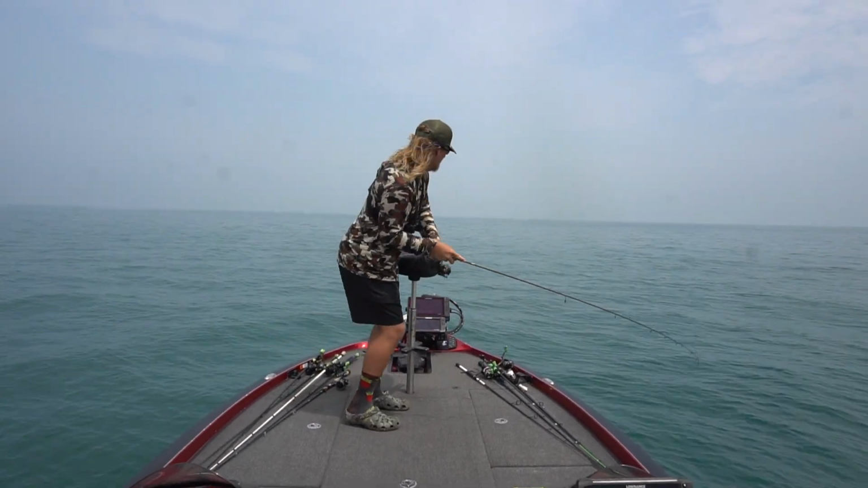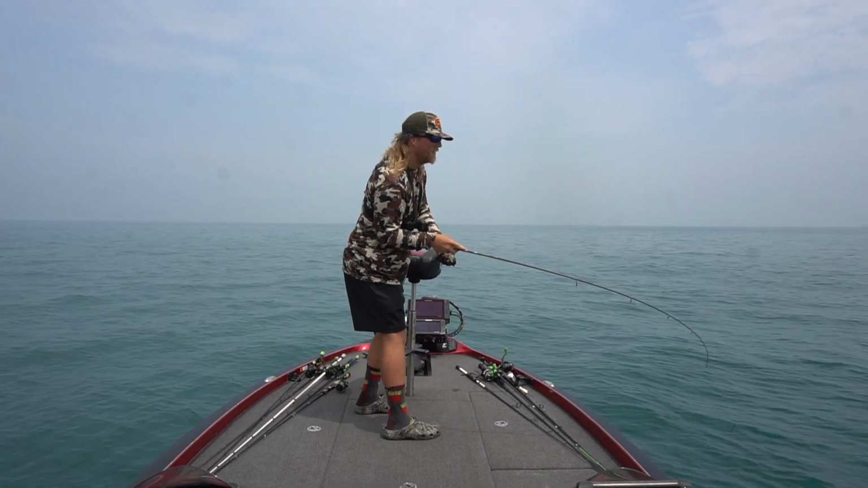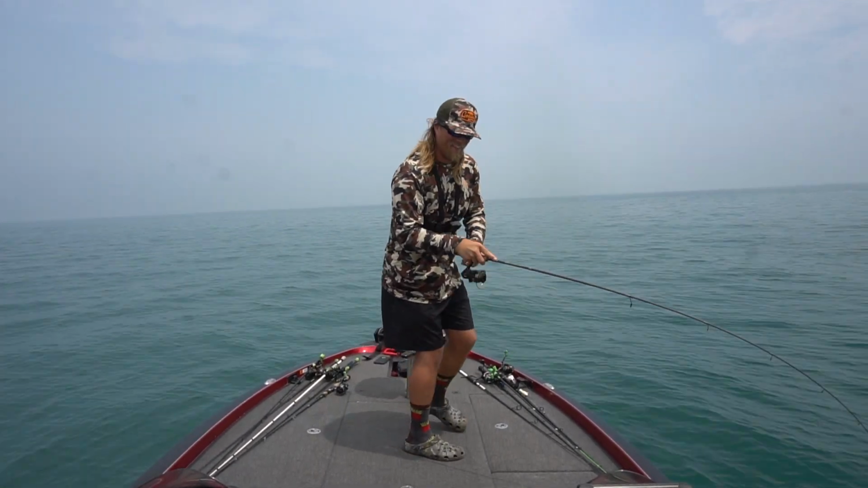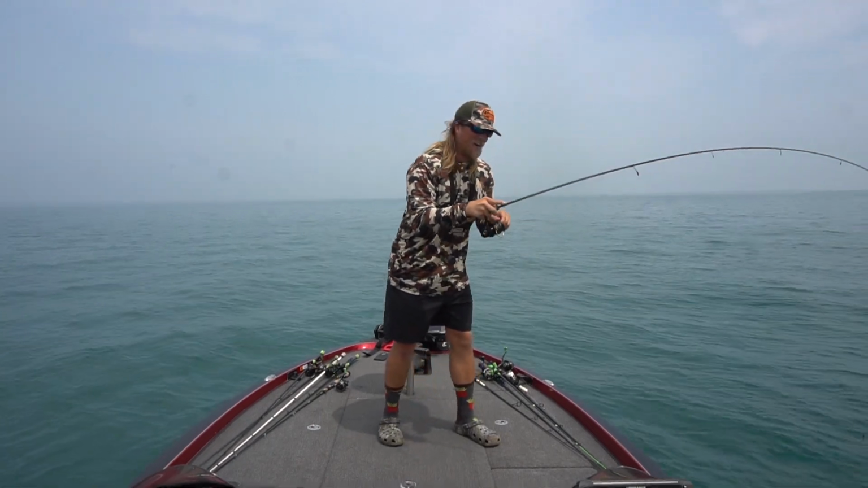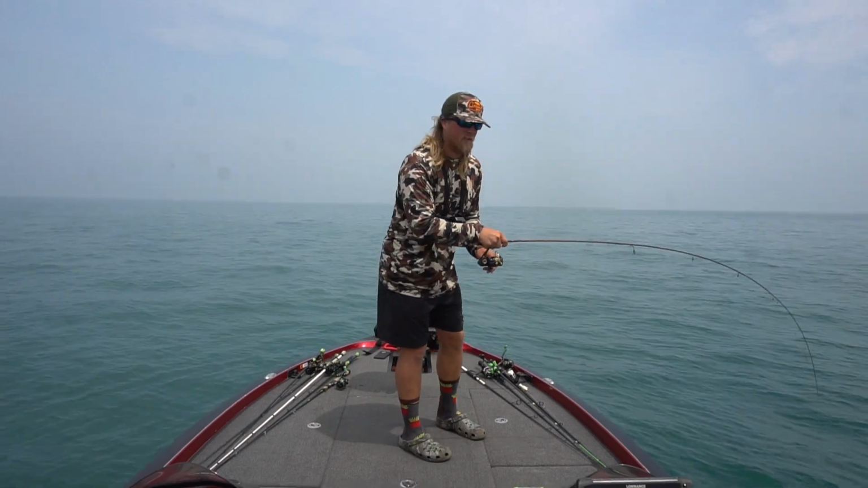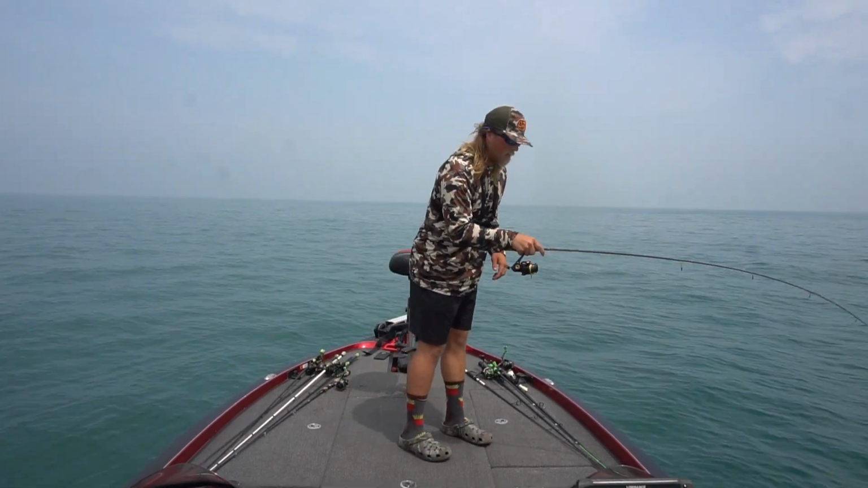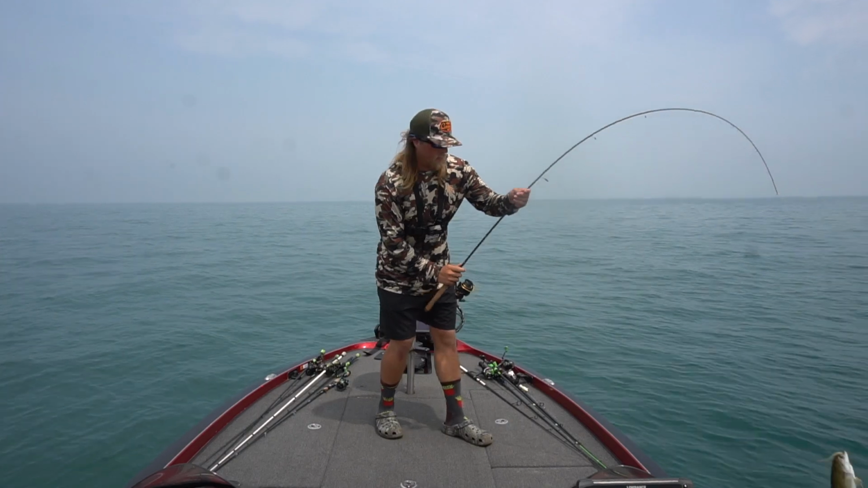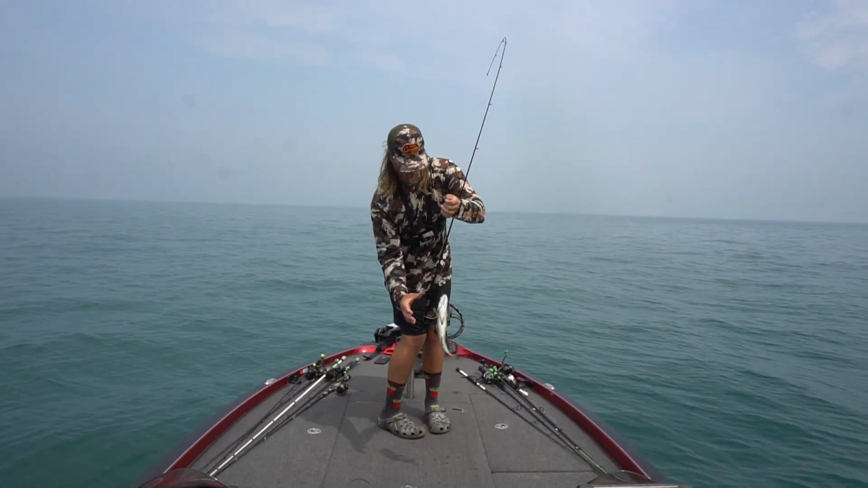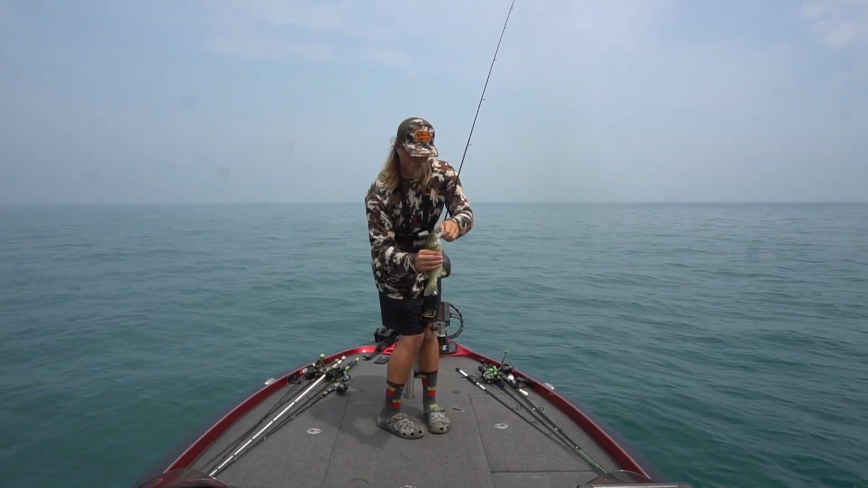Fish on. Smallie. Nice one, guys. I'm just fishing this little structure on bottom out in the middle of nowhere. Little guy.